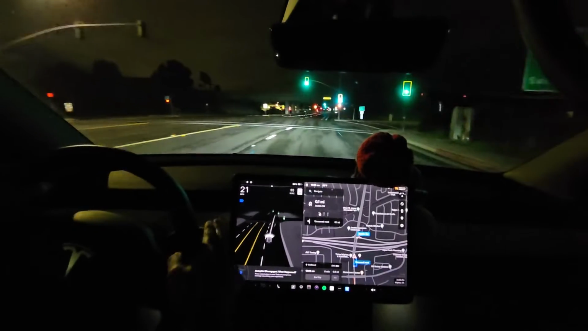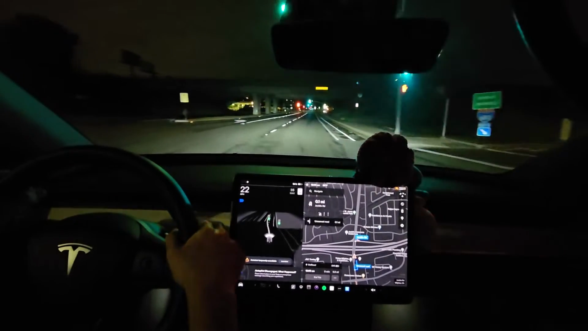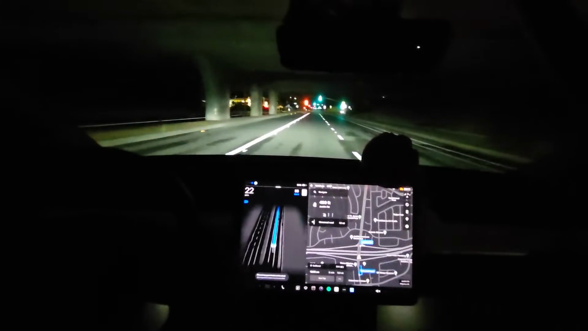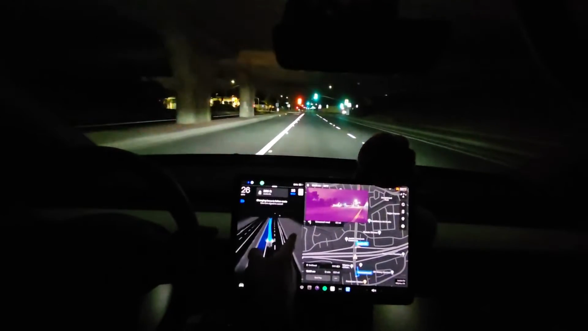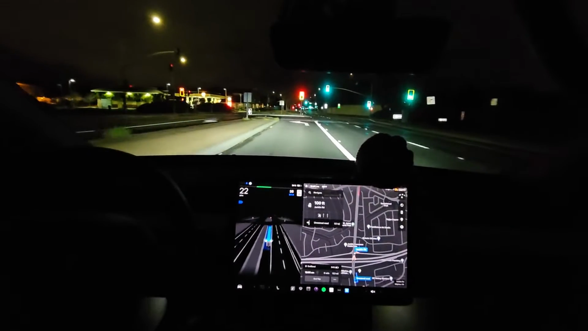In 500 feet, make a U-turn to stay on Jacqueline Road. Can you do it? Can you wake up in time? Okay, now do it. Can you do a U-turn? It's gonna do the U-turn. Make a U-turn to stay on Jacqueline Road. Okay, so it looks like it'll make the U-turn for me.